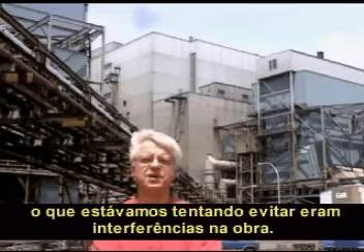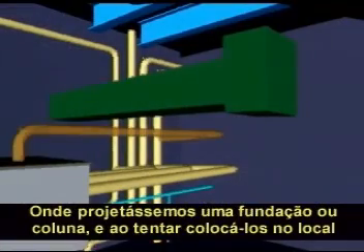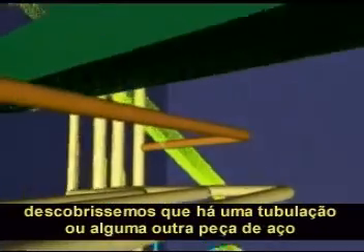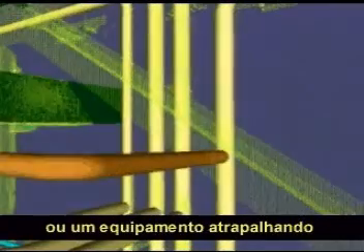What we're trying to avoid are construction interferences, where we have designed a foundation and a column, and by the time we try to put those things in, we discover that there is a duct or some other piece of steel or a piece of equipment that's in our way.